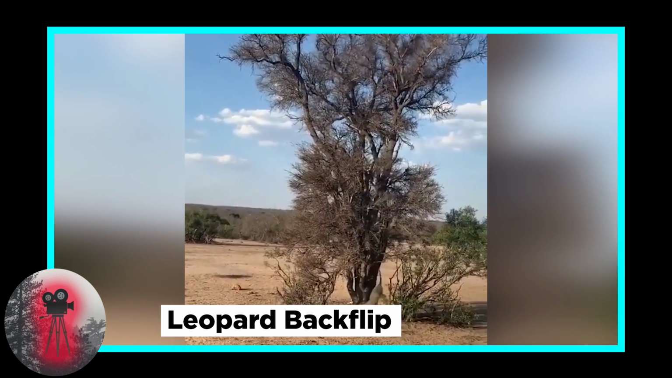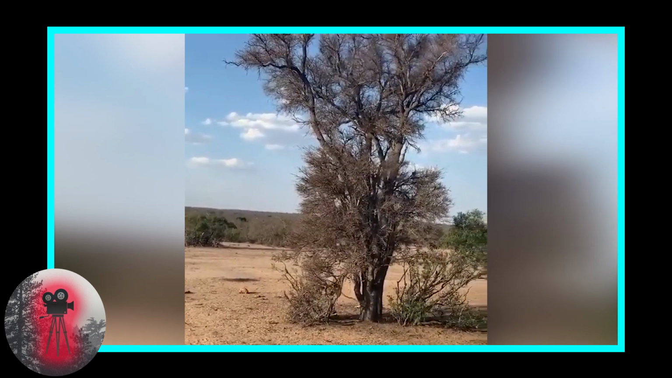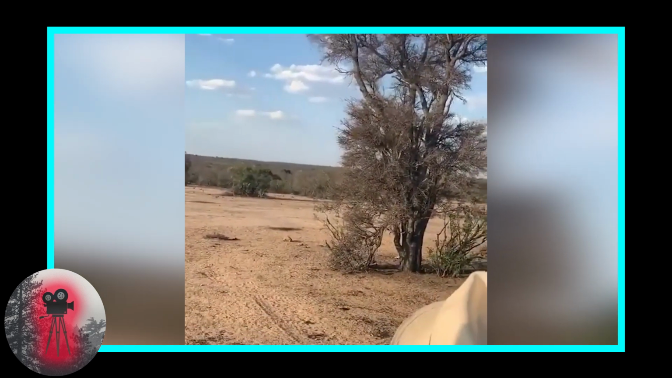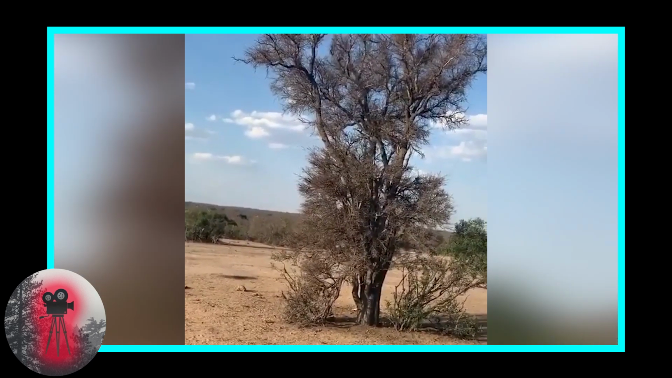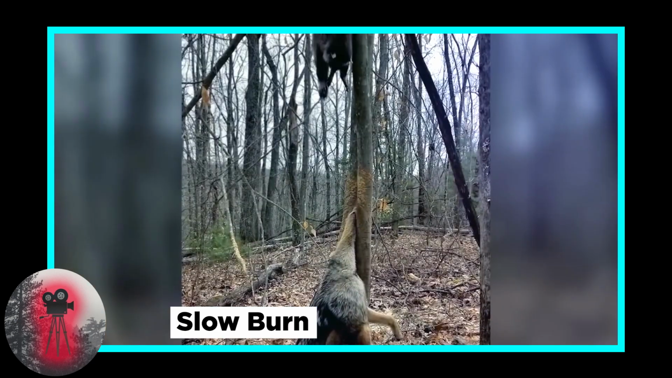Similar to a video posted a few weeks ago, we see some amazing acrobatics from another big cat. On safari, a couple took this amazing video of a leopard chasing a monkey up a tree. And as a last-ditch effort, she does a backflip and snatches the monkey falling out of the tree as she secures the prey. Let's watch the backflip again in slow motion. Just incredible athleticism.